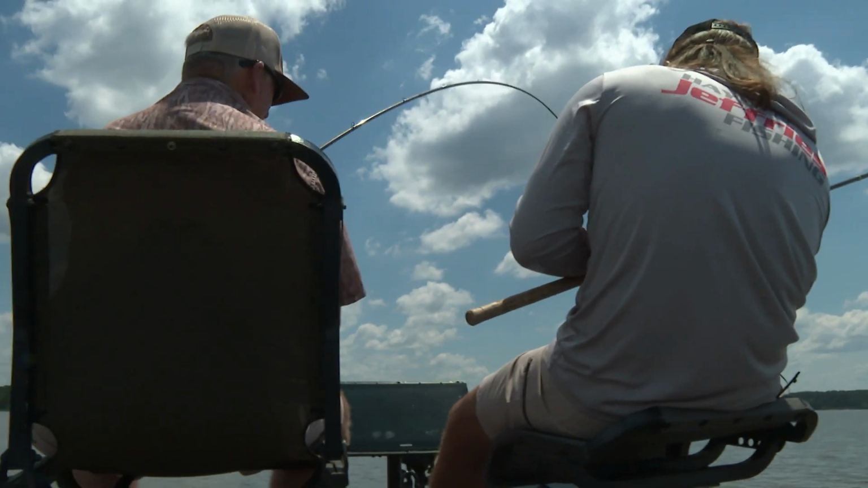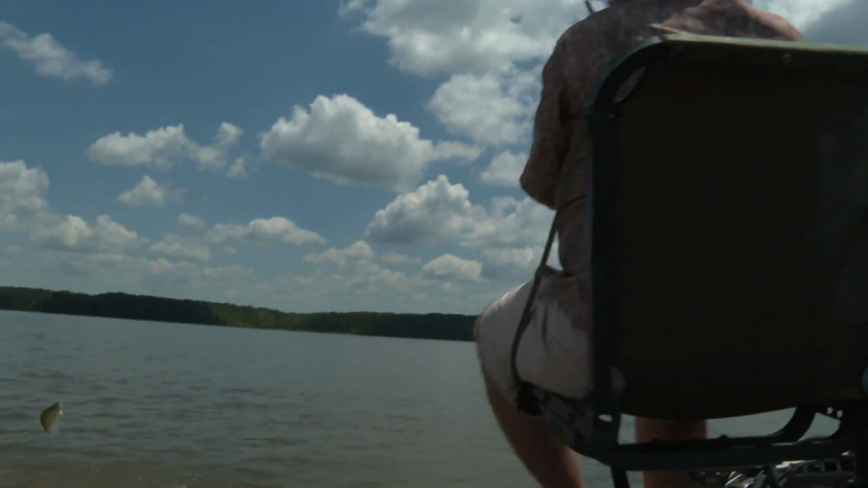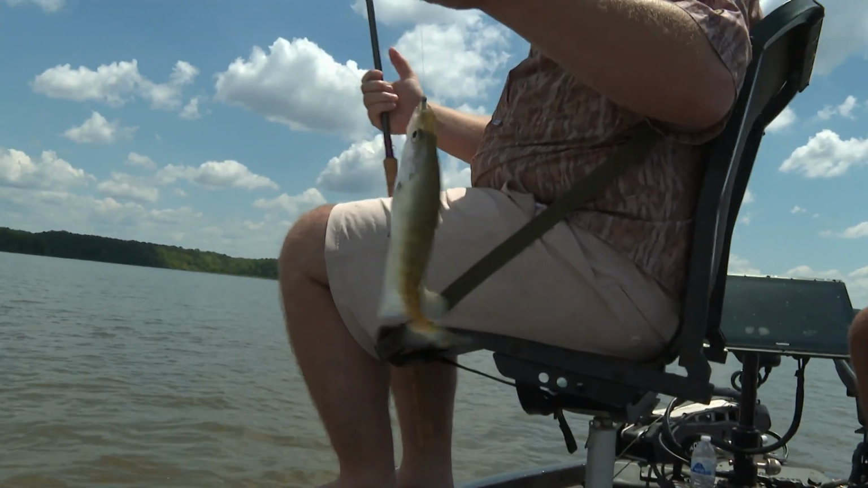You see him kind of dip down right there? Oh, and he turned to come get it, and I took it from him. Oh, eat it, eat it! Golly, no. Oh my gosh, he's thinking about it. Dang. There we go, Scooter. Get him in the boat. Nice one.